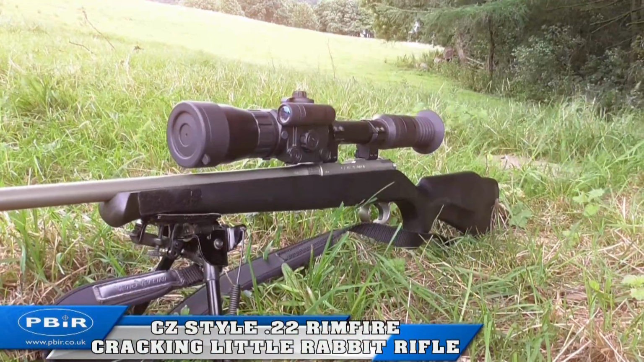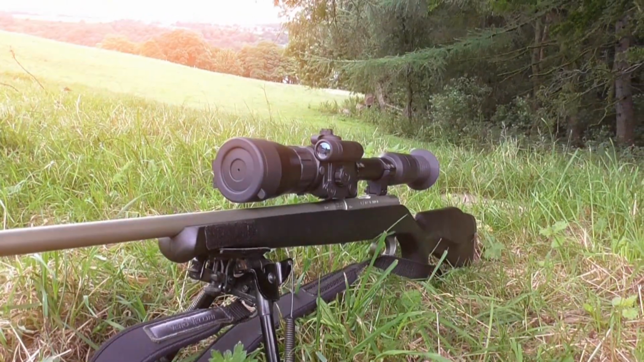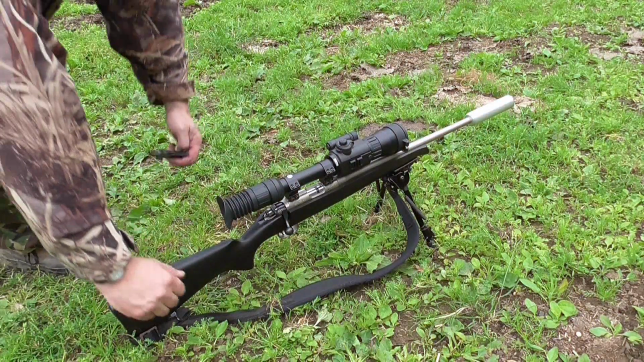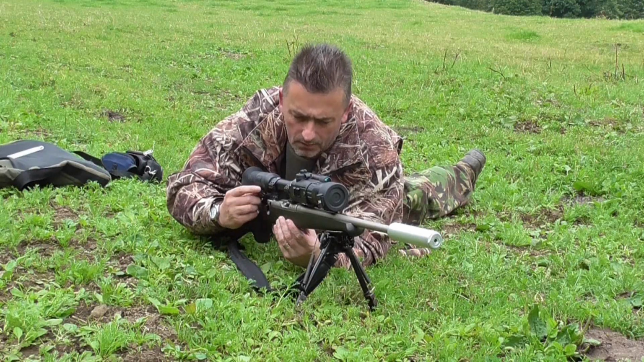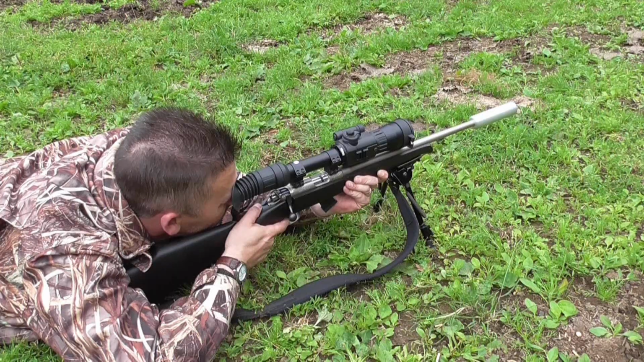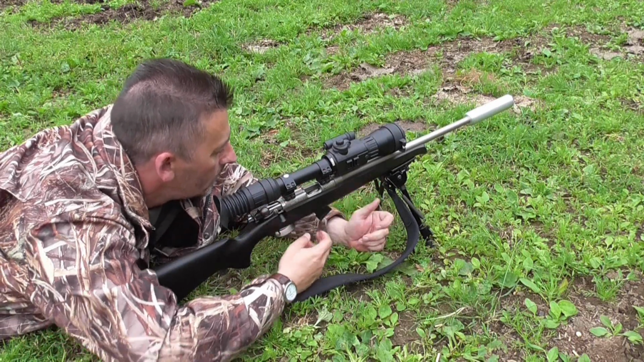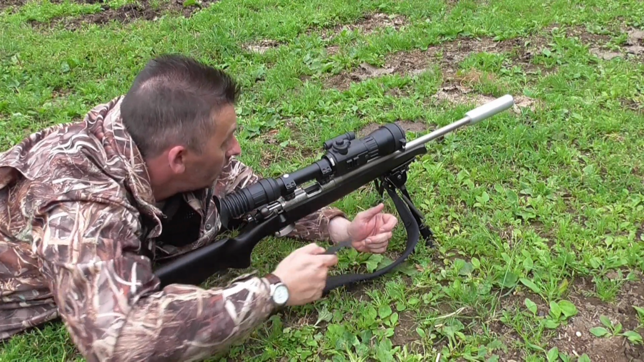Now for this video I thought I would blow the dust off the CZ style 2-tool rimfire. Really nice rifle. A quick zero was needed with the Yukon. It was basically a 60-yard zero, no great shakes in distance, on a cloudy day, zeroing the Photon. I do like the Photon, so easy to zero.